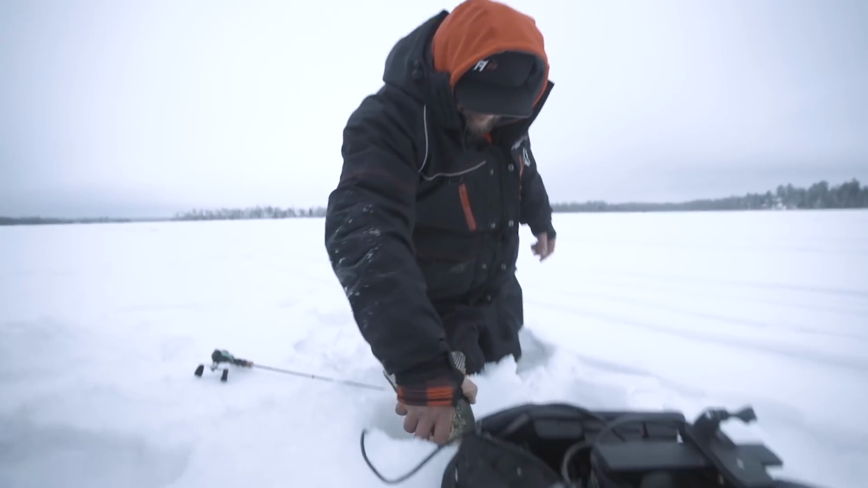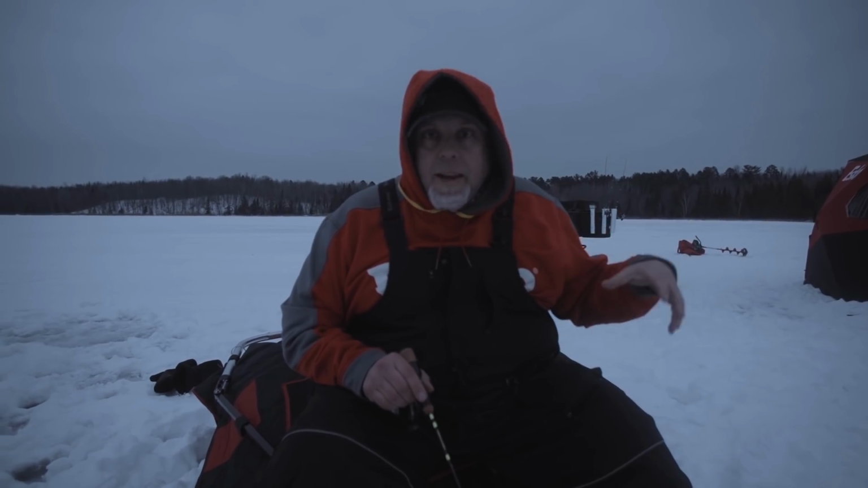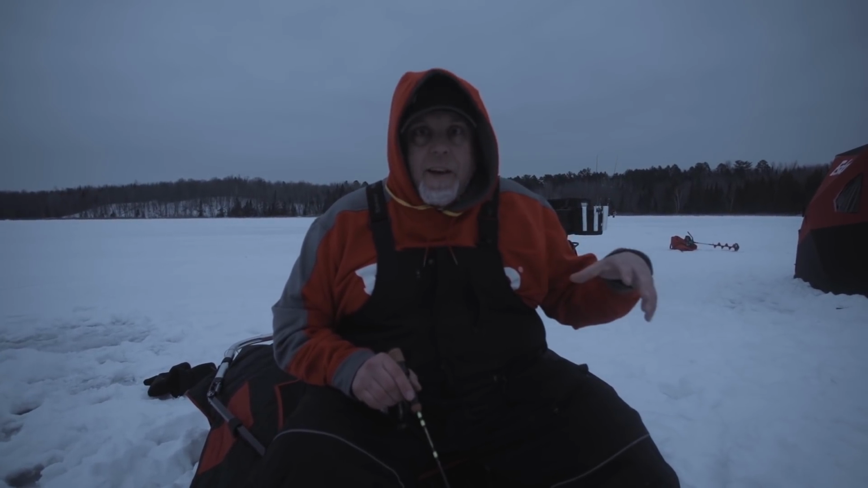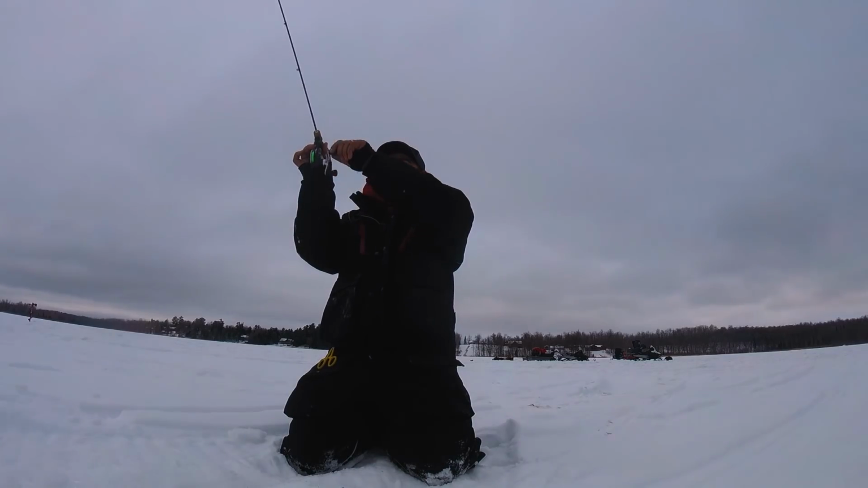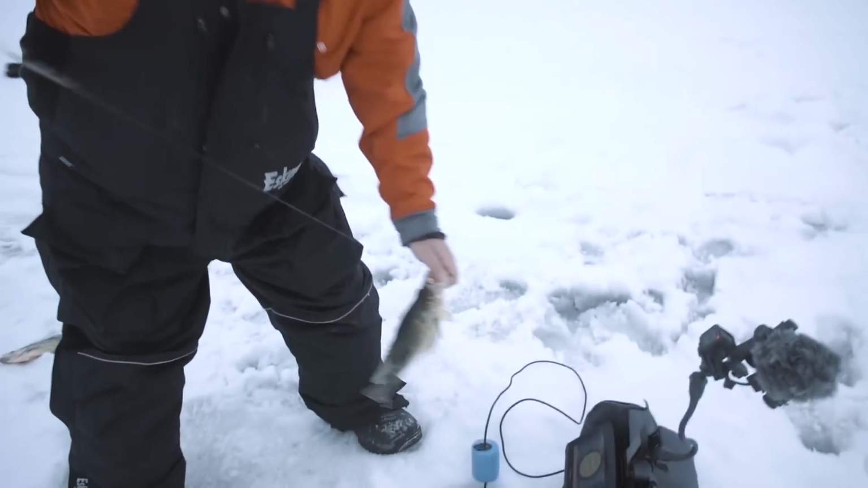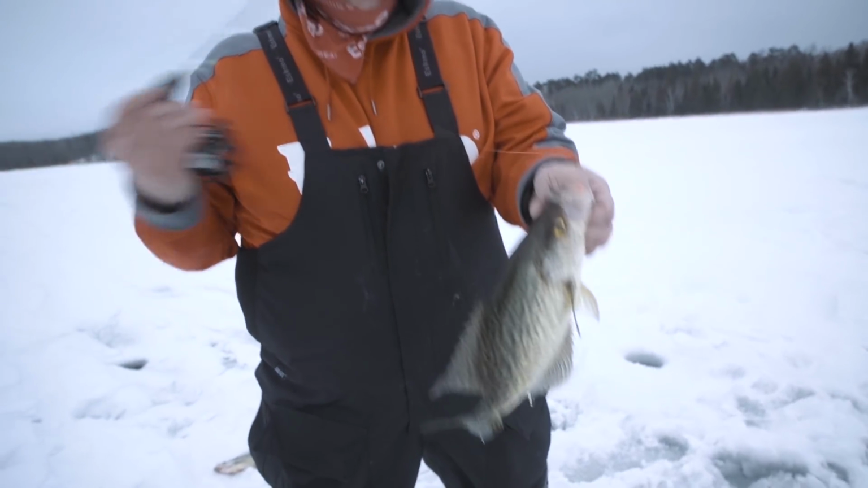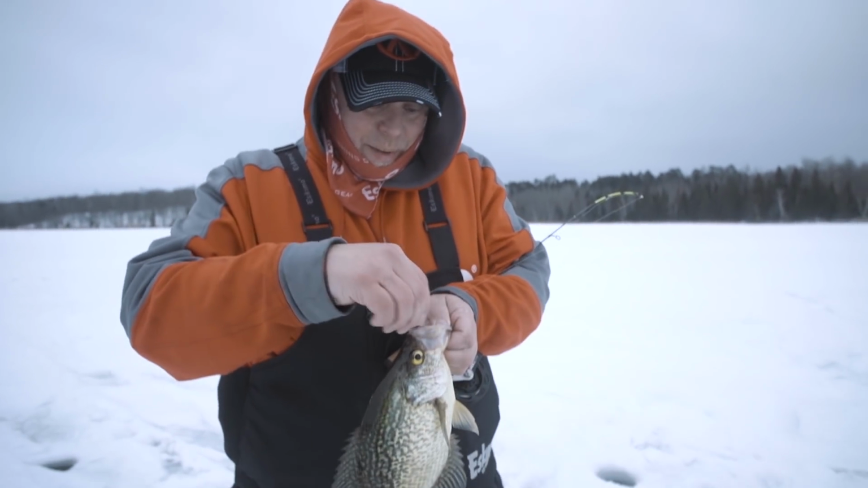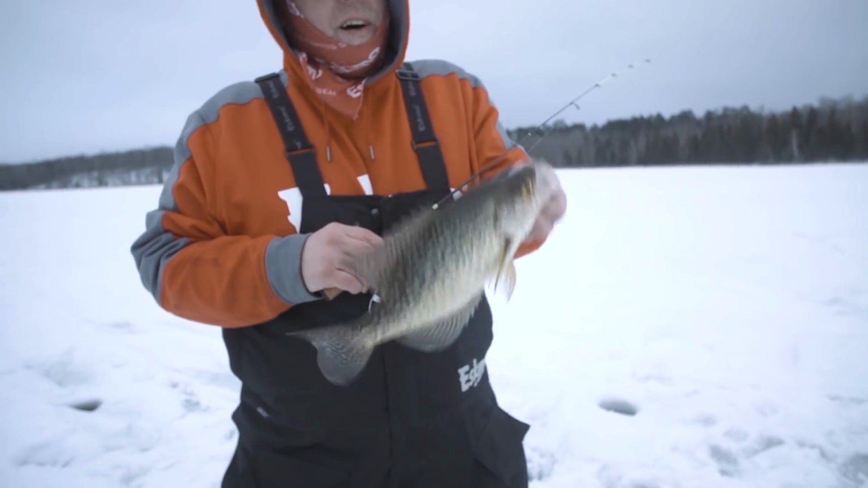Now is the time things are going to start to get exciting. This is the perfect time when these big crappies are really going to get out here and start feeding like cattle. So stick around. Dude, it doesn't get any better than this. Unreal. They're biting light, but they're hungry.